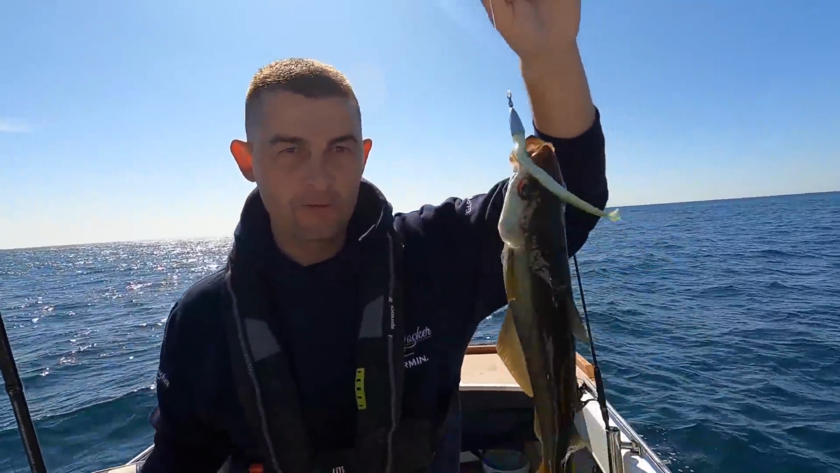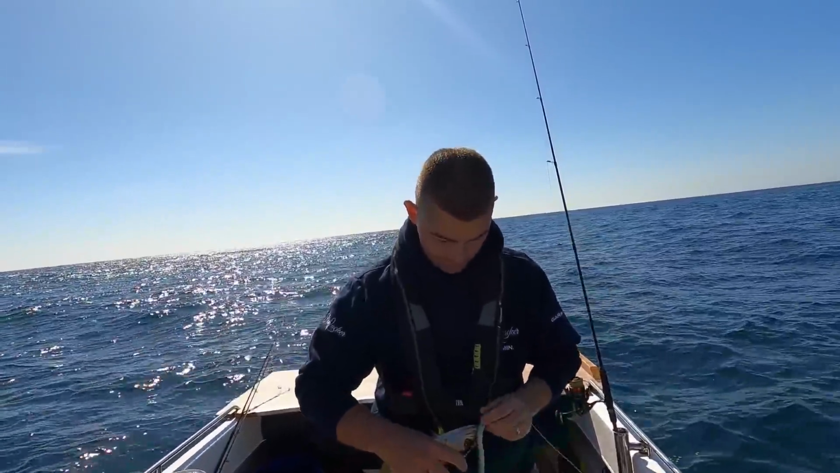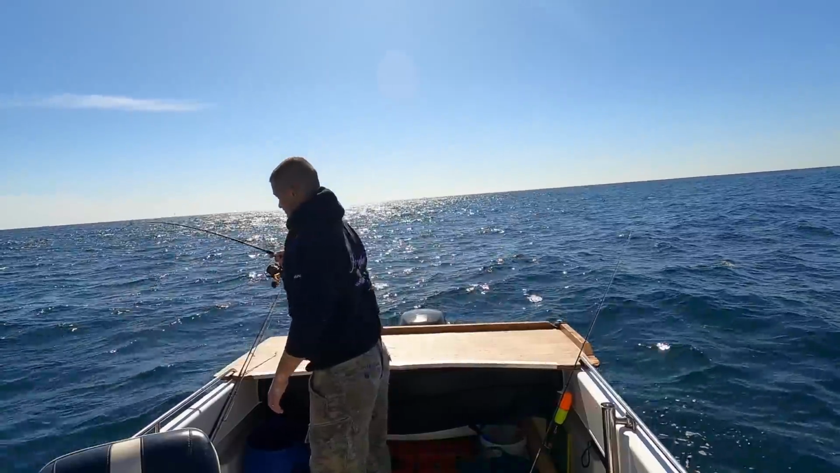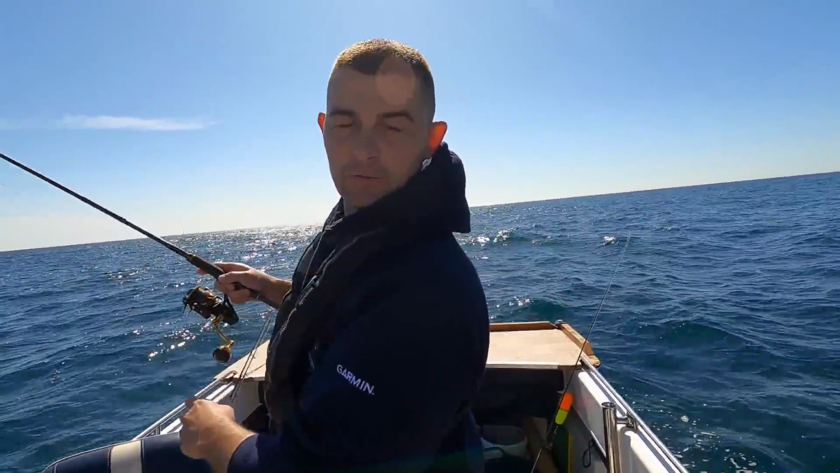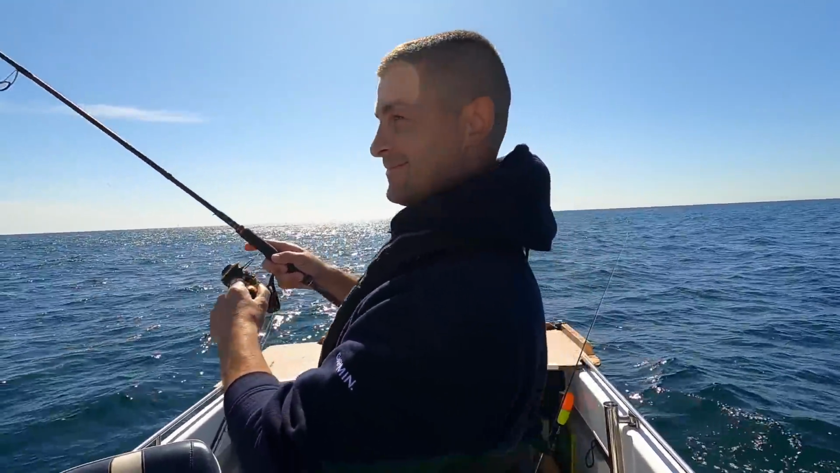Well, I was hoping they were going to get bigger, not smaller. I put a tiny spinner on. Because all the bait that was going past was absolutely minuscule, I put a tiny spinner on and it's got really small hooks on it.